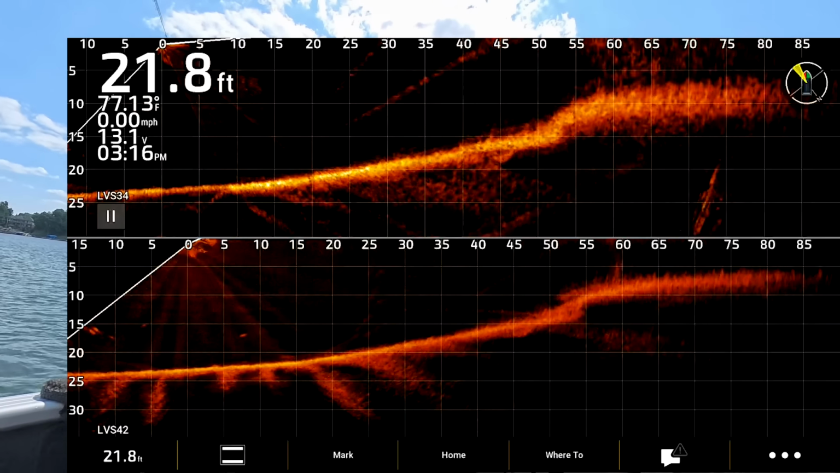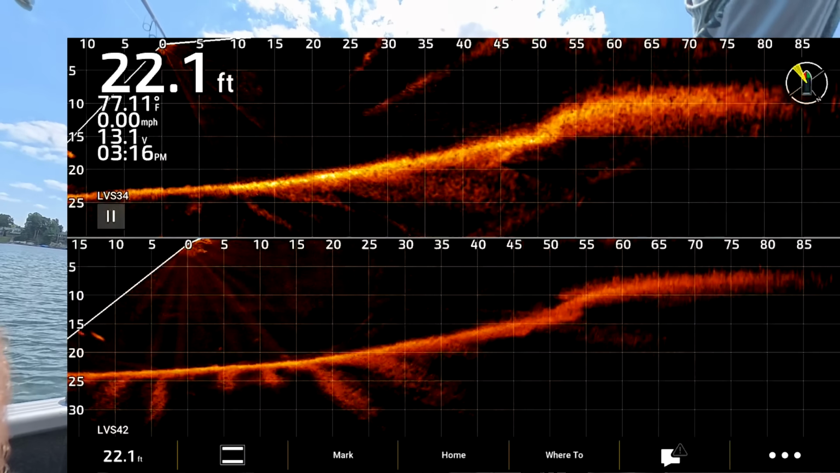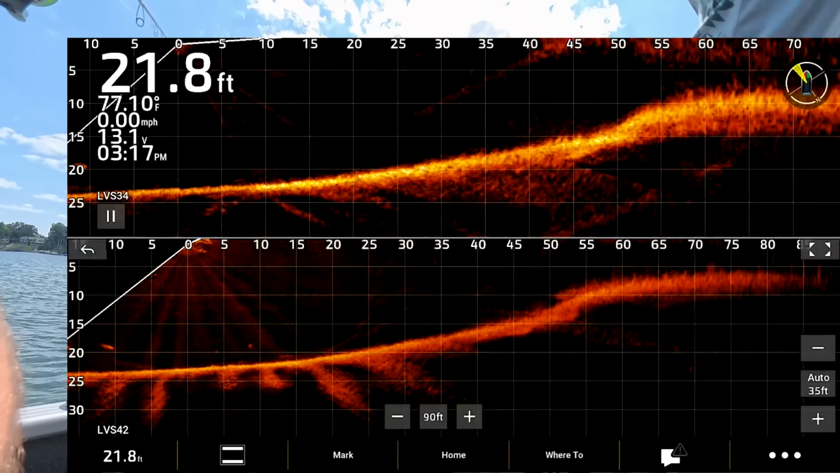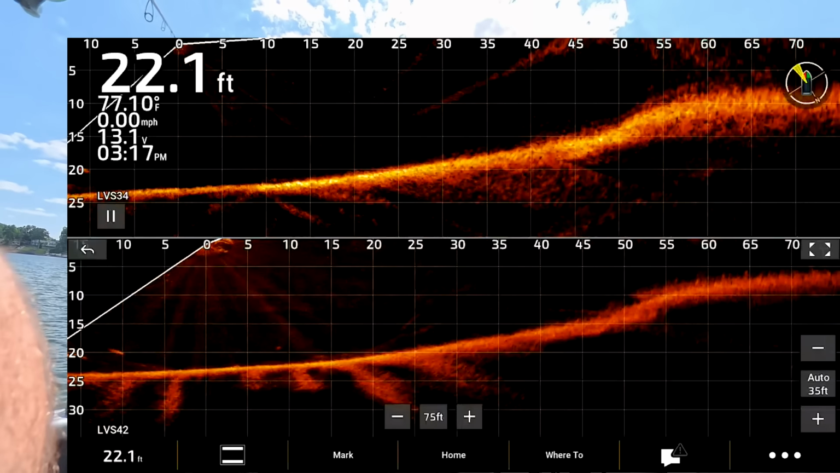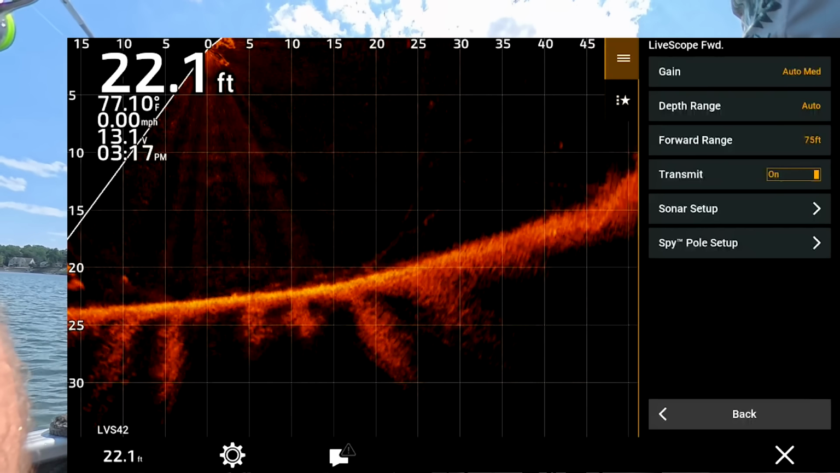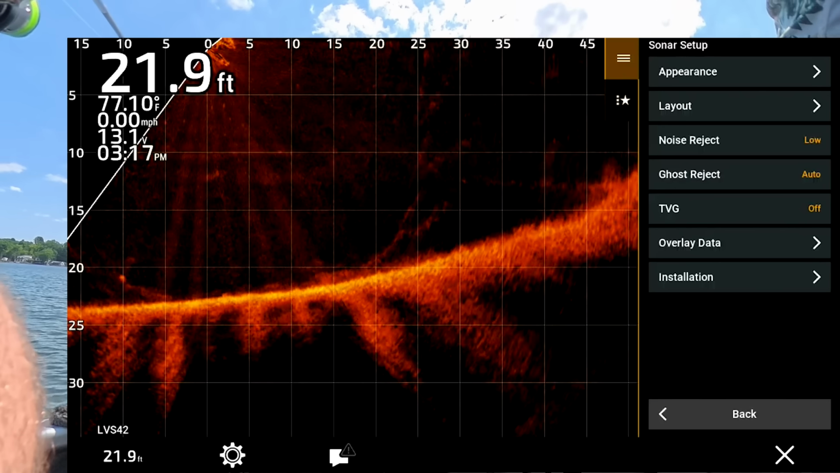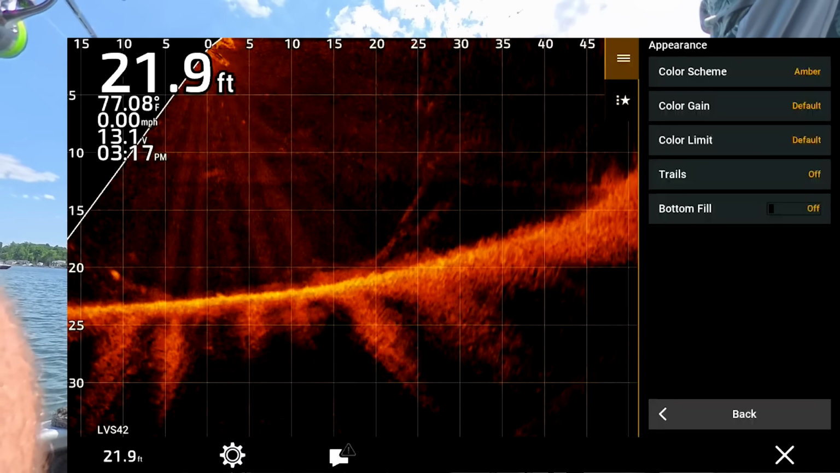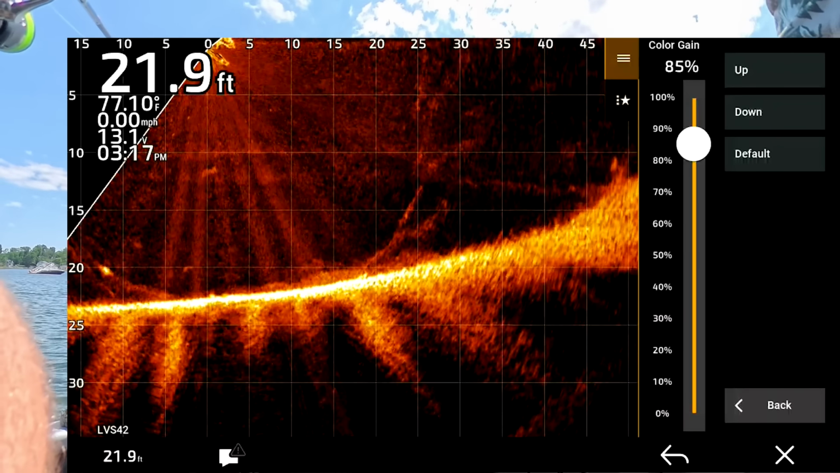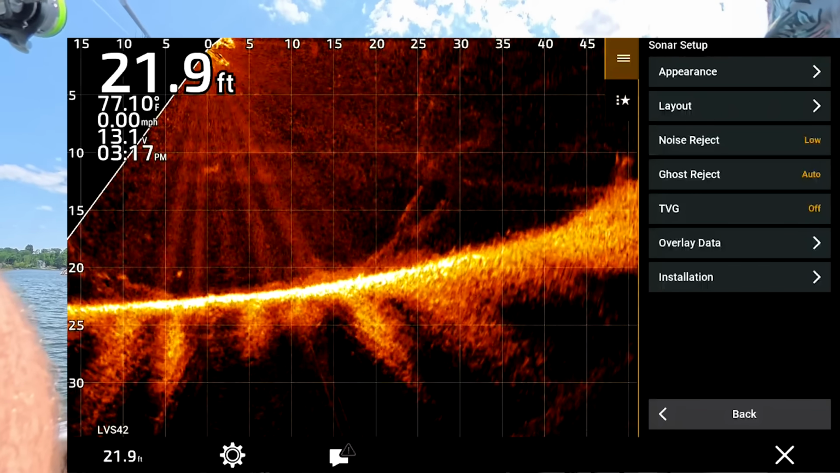Alright, so now we're spot locked. We're looking at this hump. We're going to mess with some settings here. So we'll go down to 75 feet. Then we're going to go sonar setup, noise reject low. Then we're going to turn our color gain up to 85, and I'm going to do that on the LVS34 as well. Noise reject low, auto off.